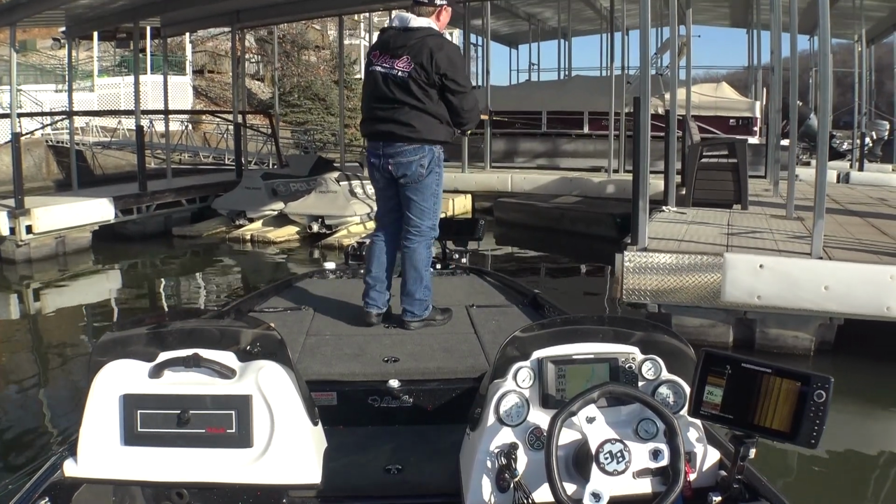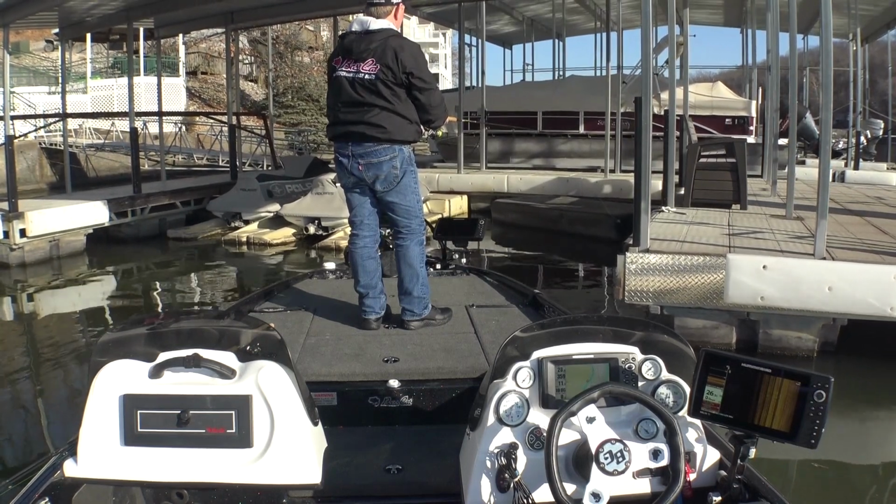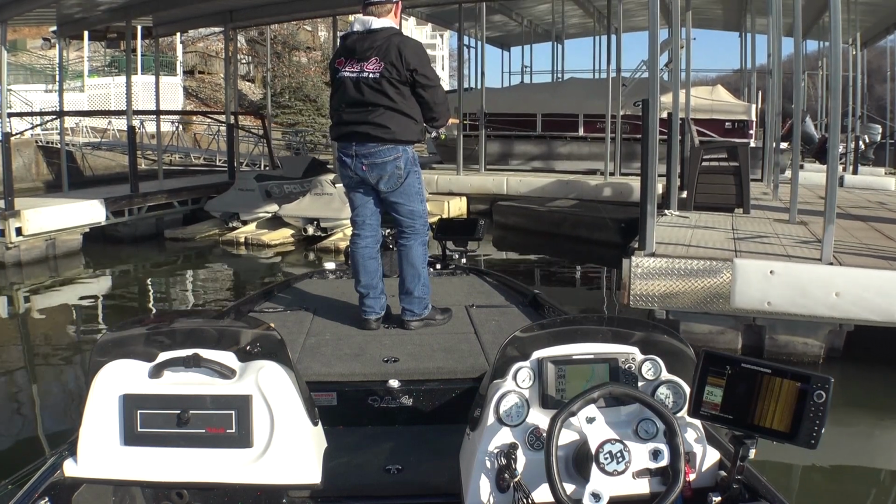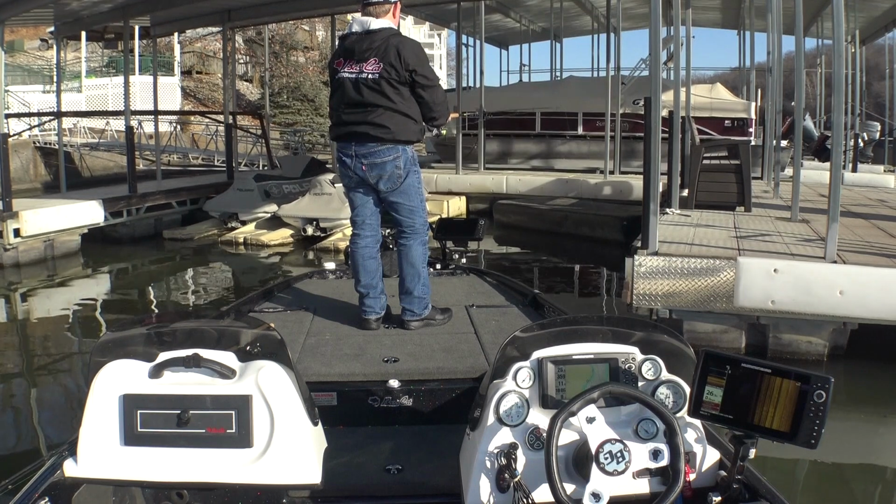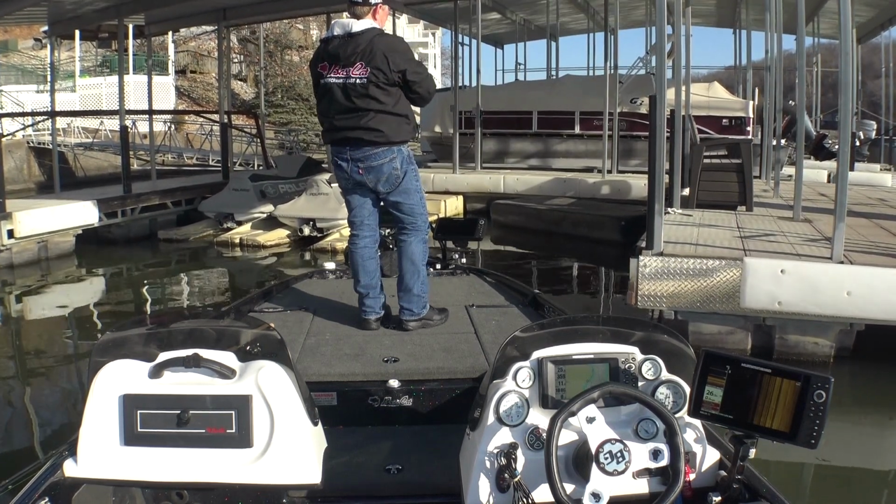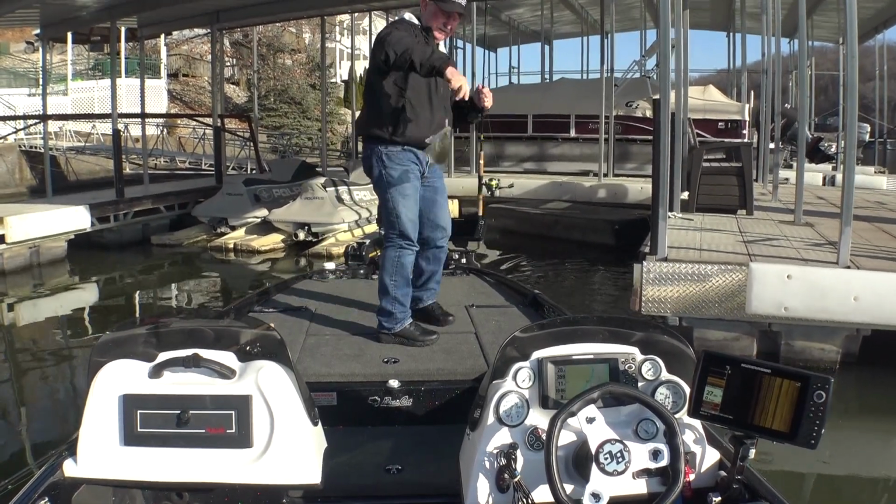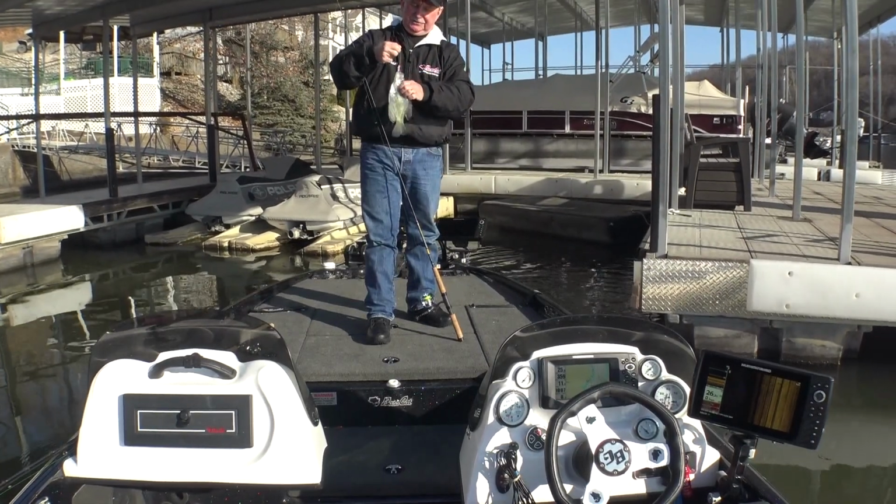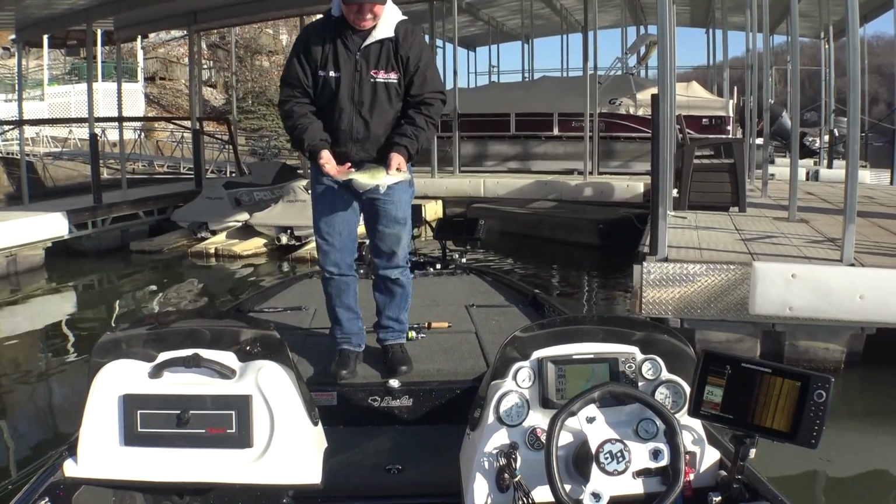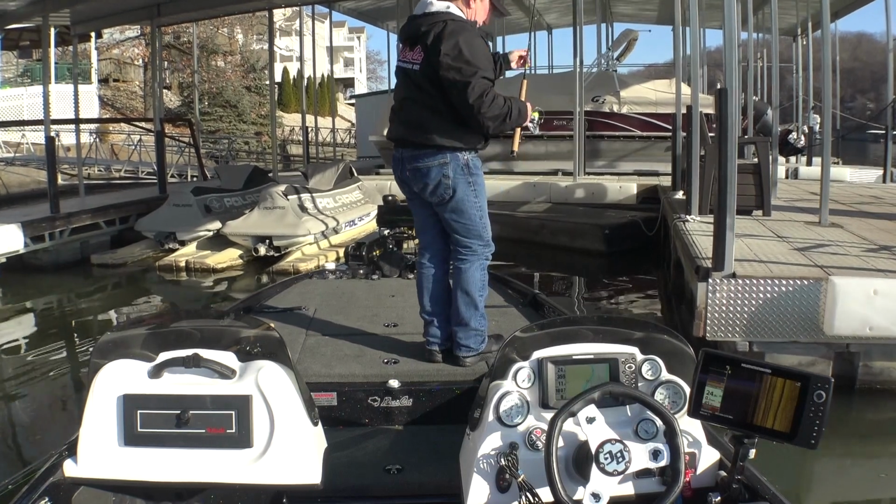All right, let's see. There he is. That fish is deeper. Yeah. Not a monster, but it's a keeper. That fish is, what, 9.5? That fish was deeper.